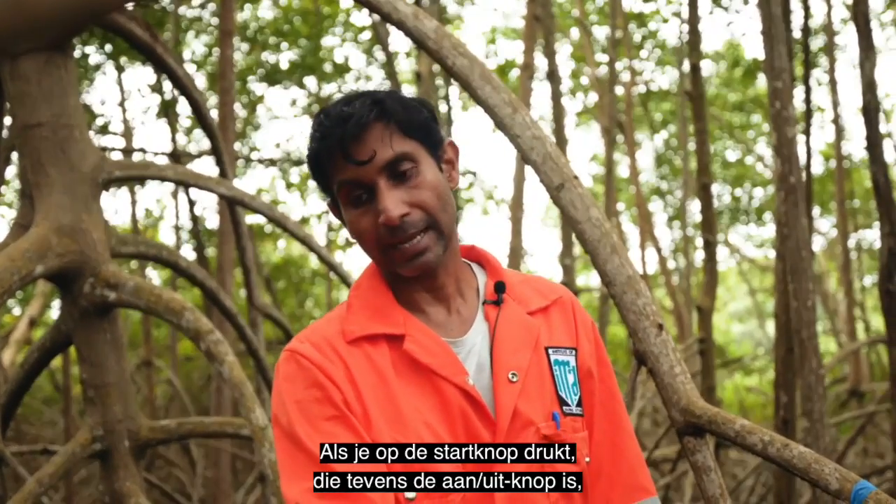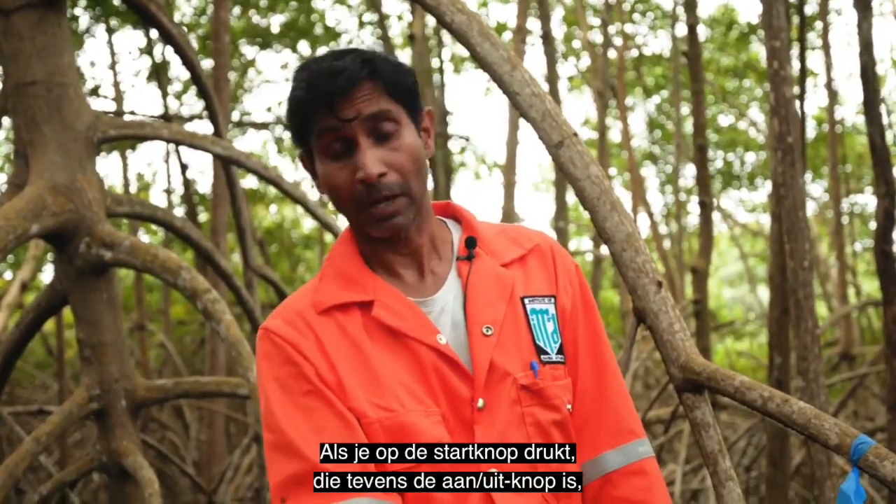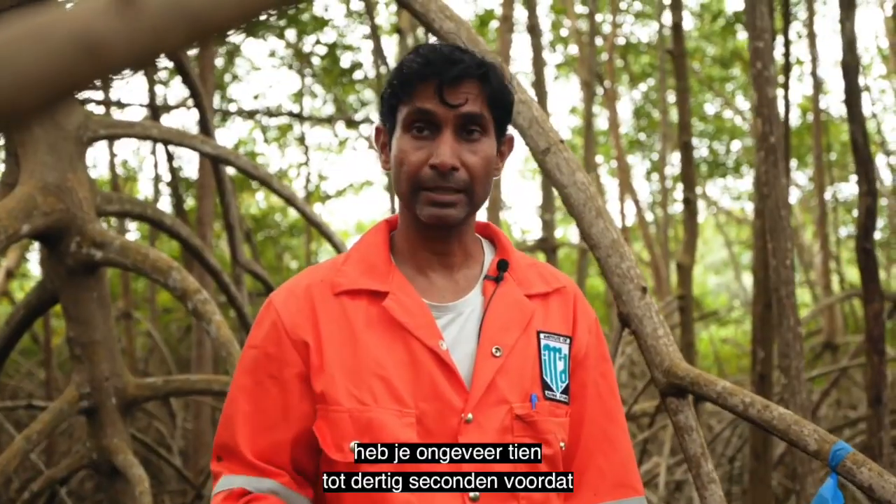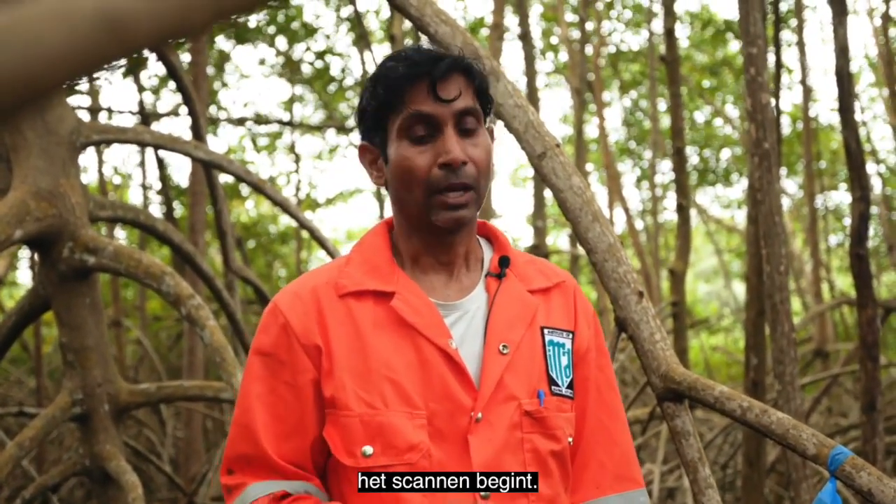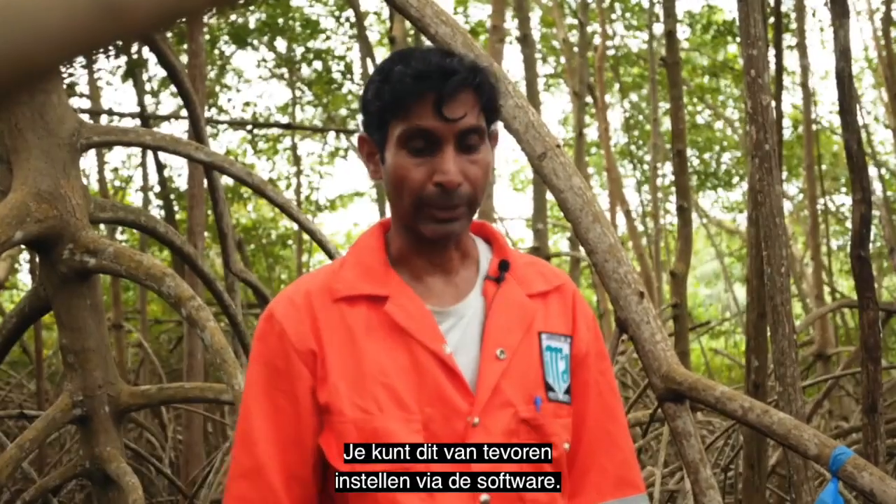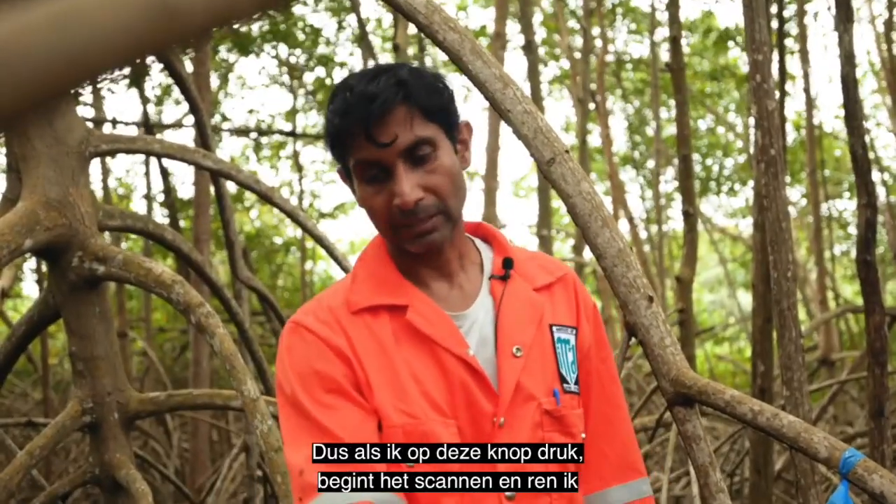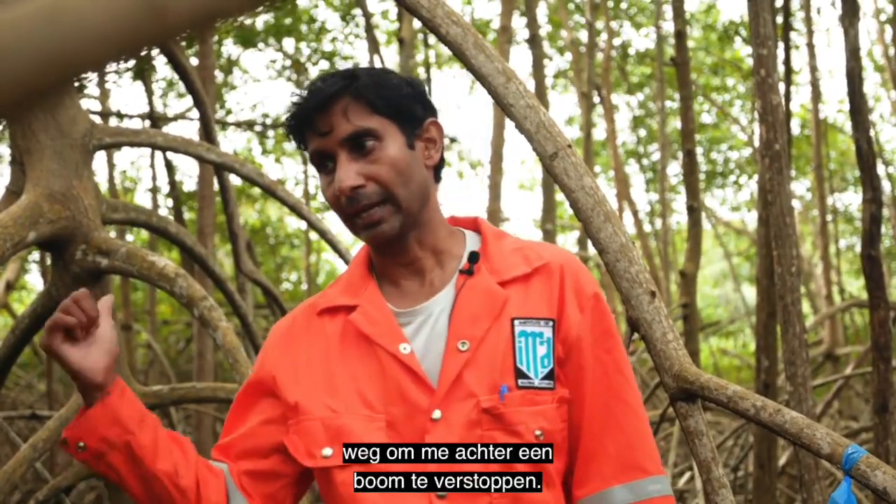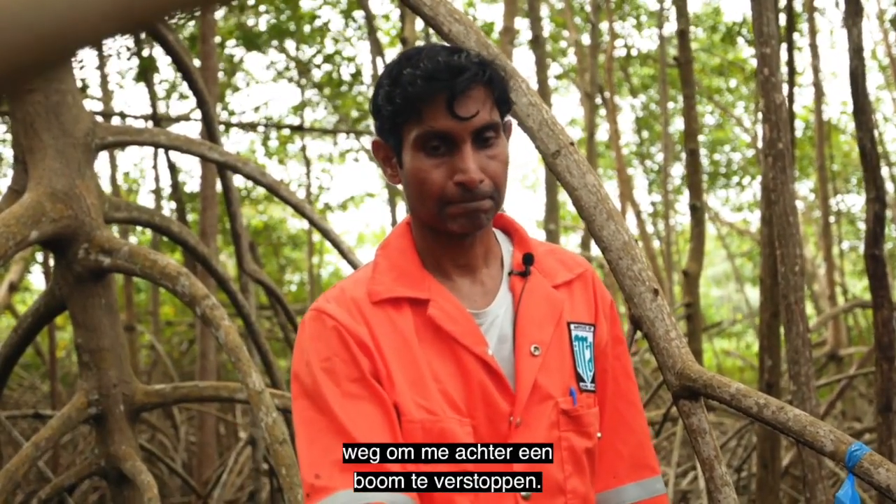When you press the start scan button, which is also the power button, you have approximately 10 to 30 seconds till it starts scanning. You can set that previous to coming out in the field through the software. So when I press this button, it'll start scanning, and I'm going to run and hide behind the tree.